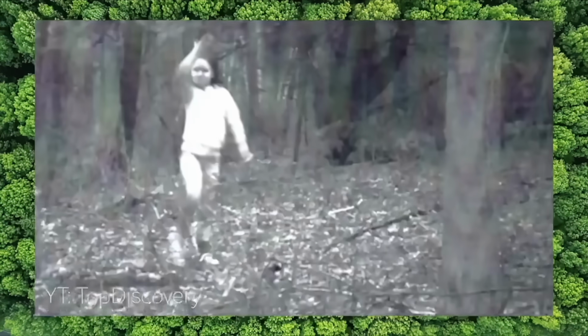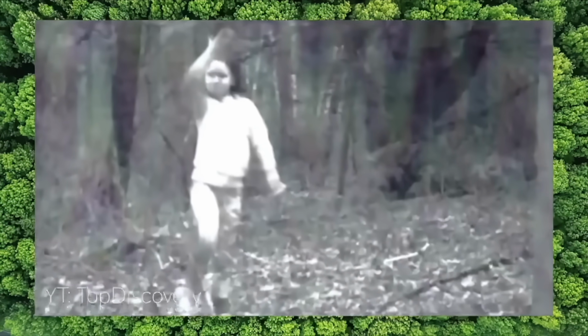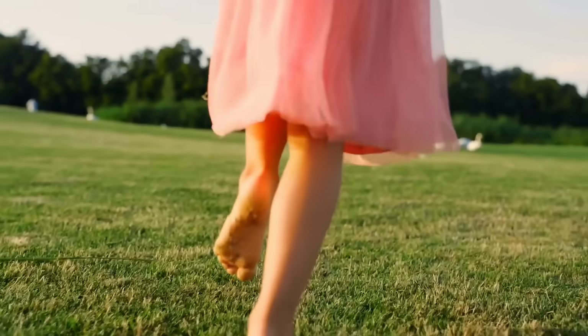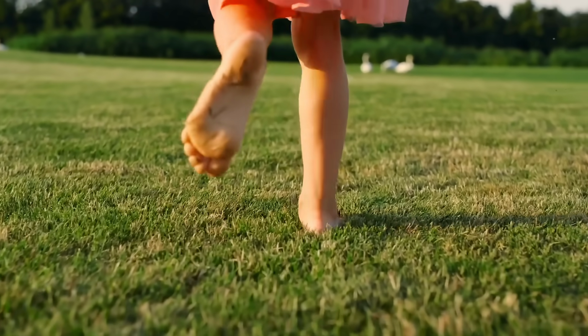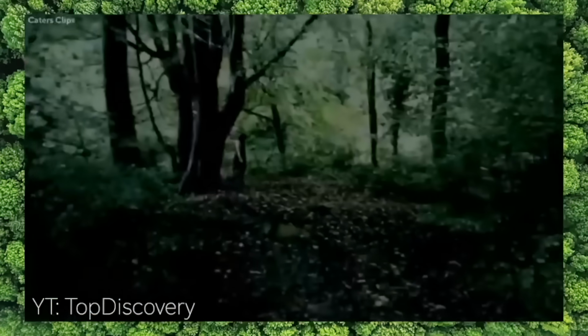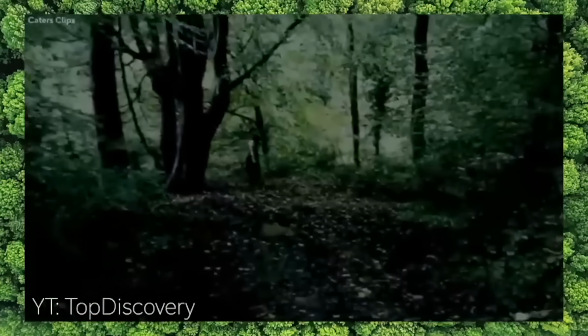A creepier part of this is that there's an urban legend about a young girl who went missing, and the young girl caught on the trail camera looks eerily similar to the girl that went missing. A paranormal expert was brought in, and she said that she could feel the presence of something in the area. I'll let you guys be the judge of this.